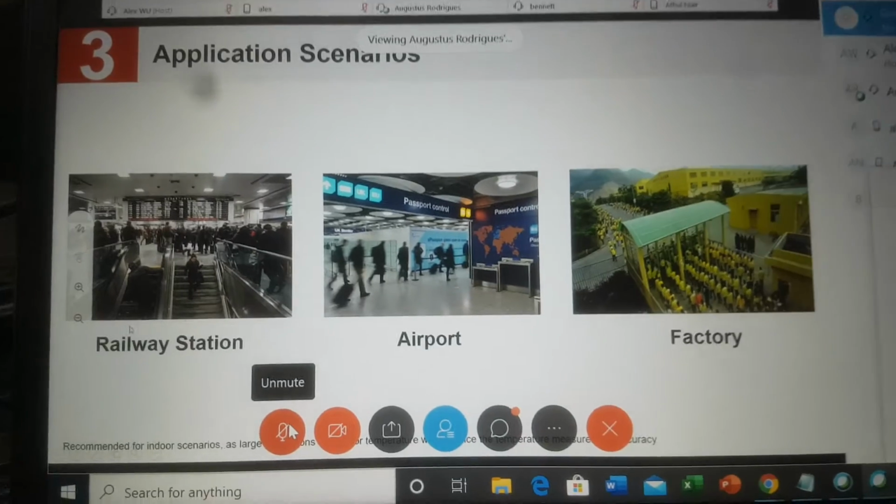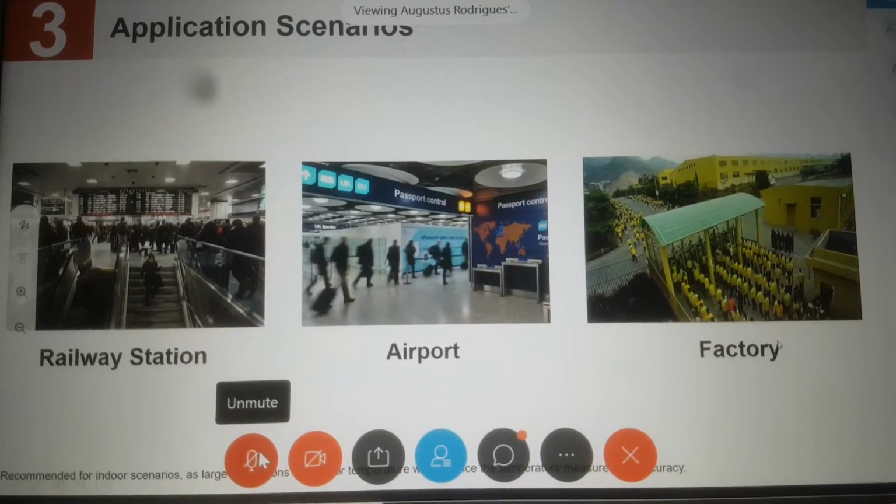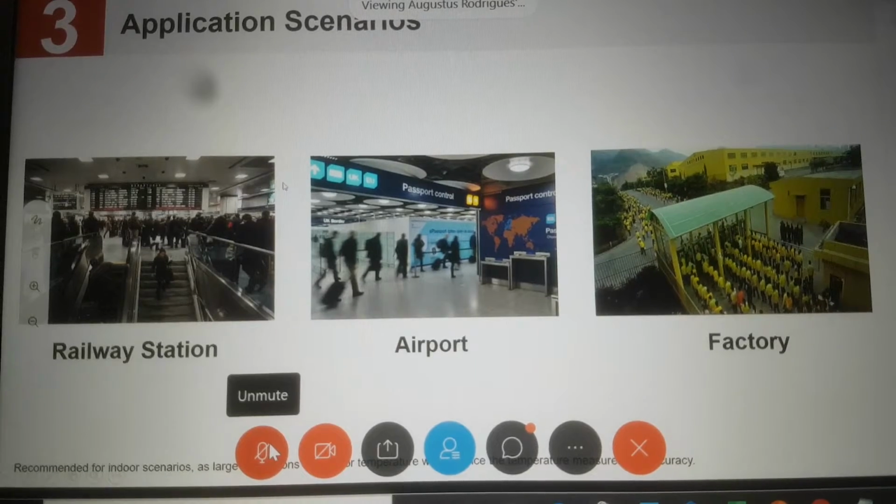Again, the scenarios are like railway stations, airports, factories. In all these scenarios we can keep this camera.